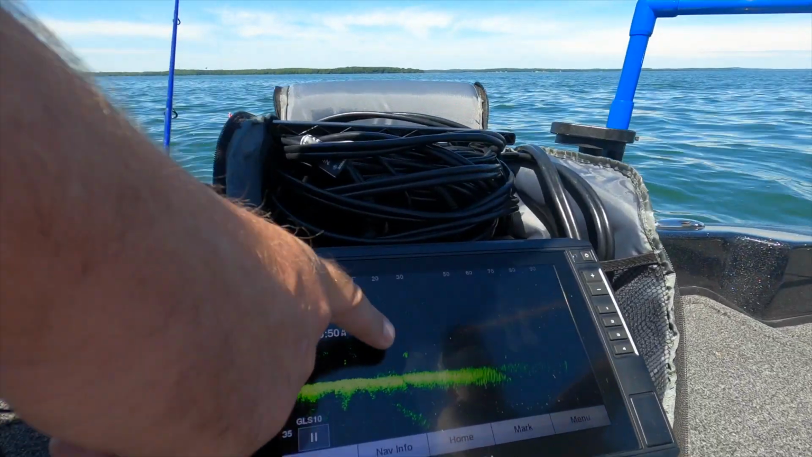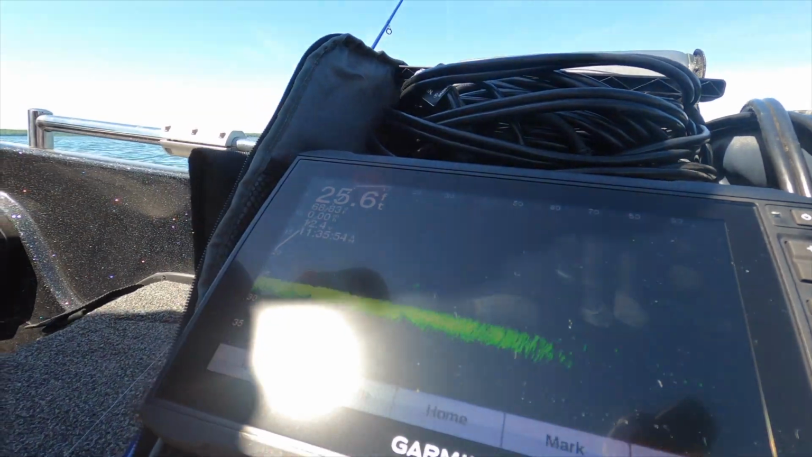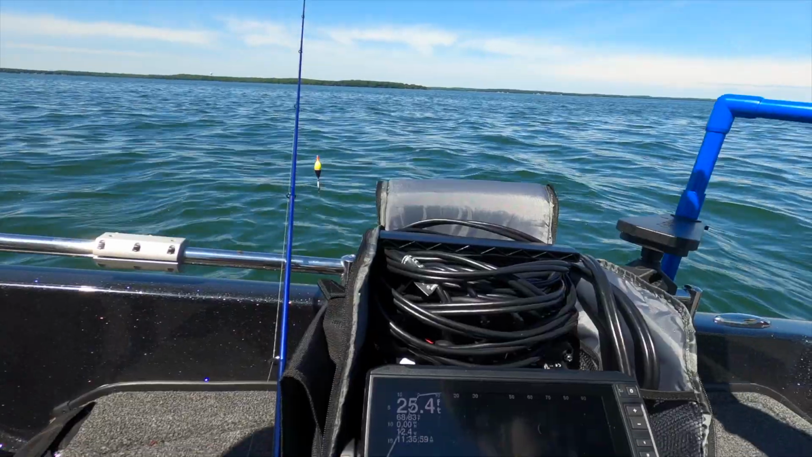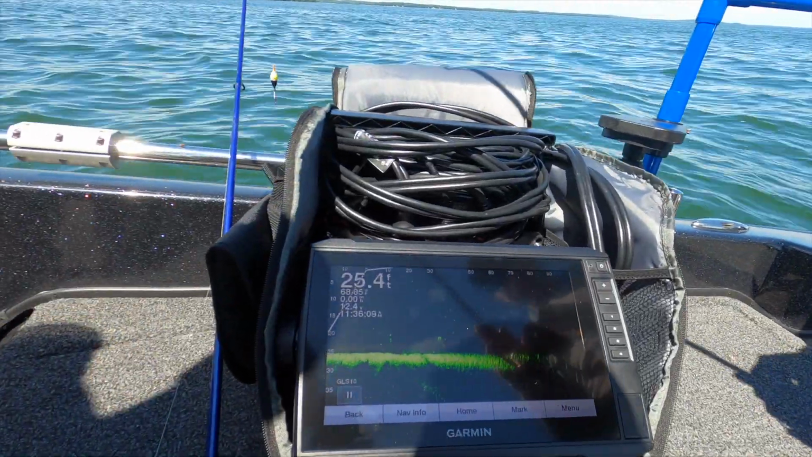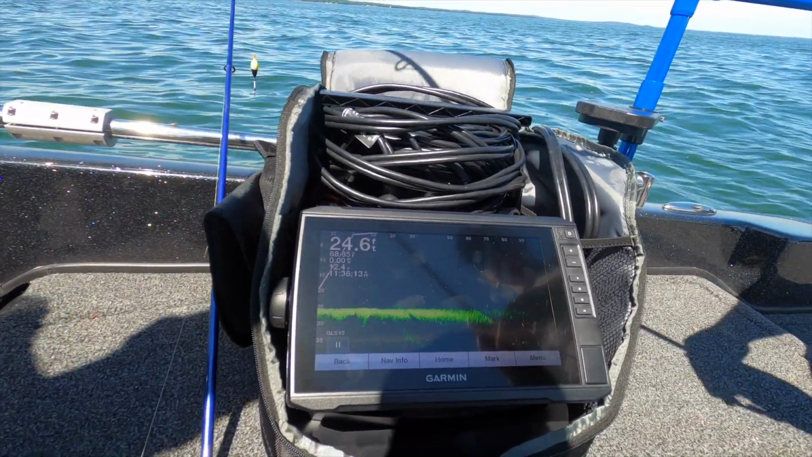So right here we're seeing right about 25 to 30 feet, there's a nice fish right there on LiveScope. So what we're gonna do is pitch right out to that one, see if we can get our leech to kind of fall down right in that area. See, and there's the leech coming down. So now let's see what happens here. Maybe a little ahead of him, but see if he sees it.